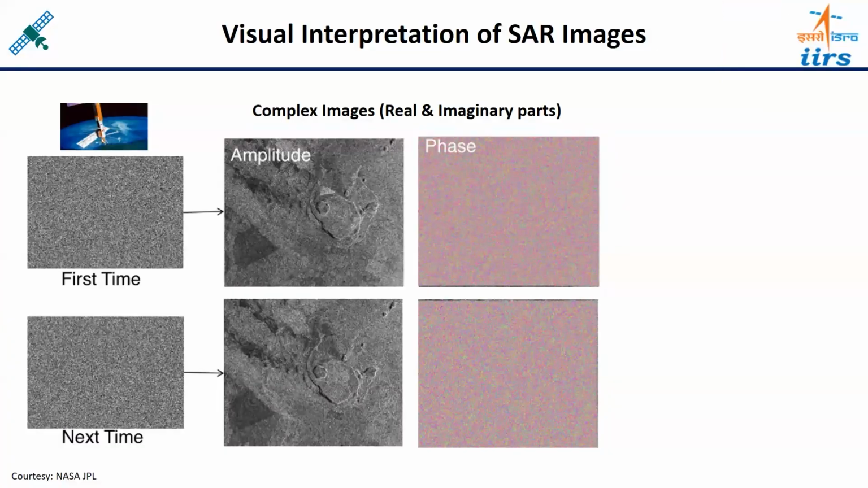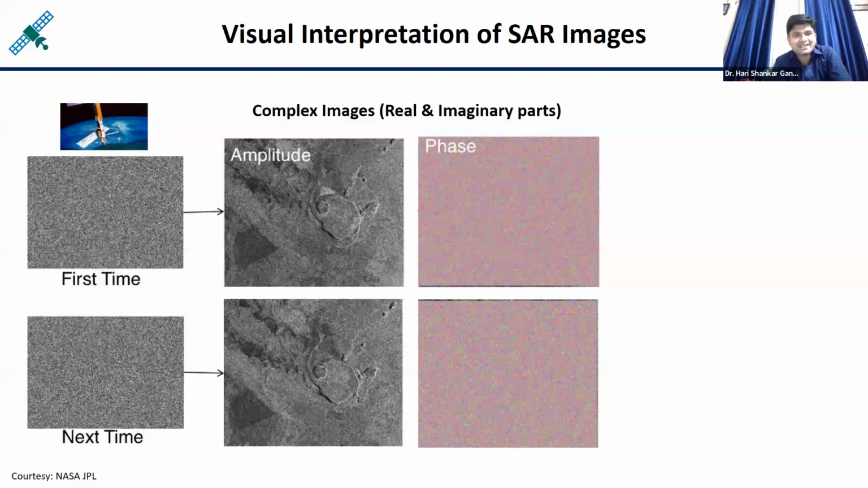Okay, so here you can understand that SAR signals are complex in nature, so they have amplitude images and phase images. Suppose this is the first image and its amplitude part looks like this. So this is the amplitude image and this is the phase image. In the same way I have taken another image at the next time. This is the amplitude of this image and this is the phase of this image.